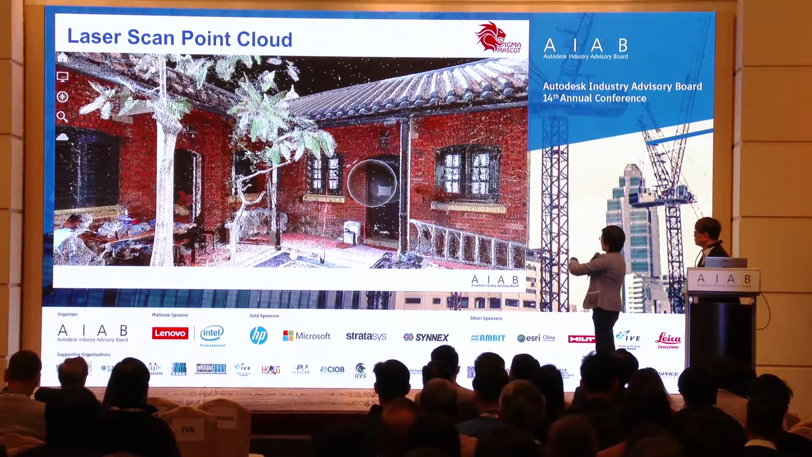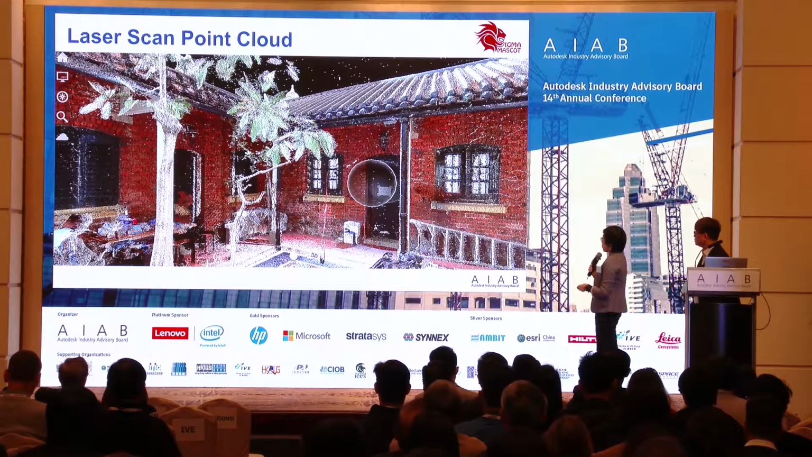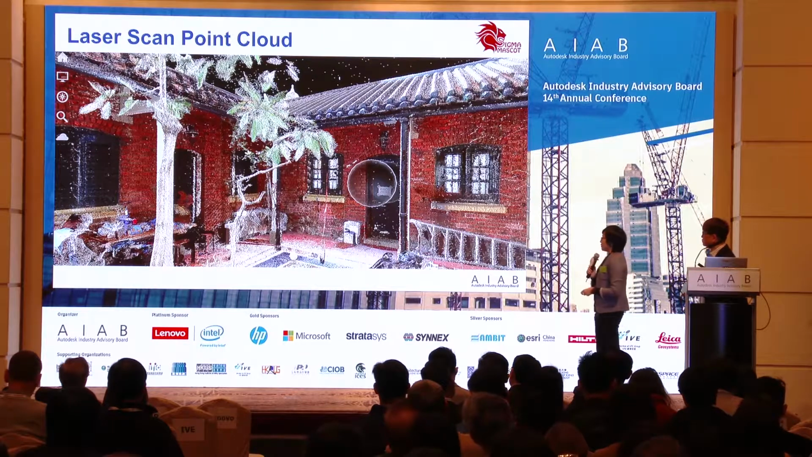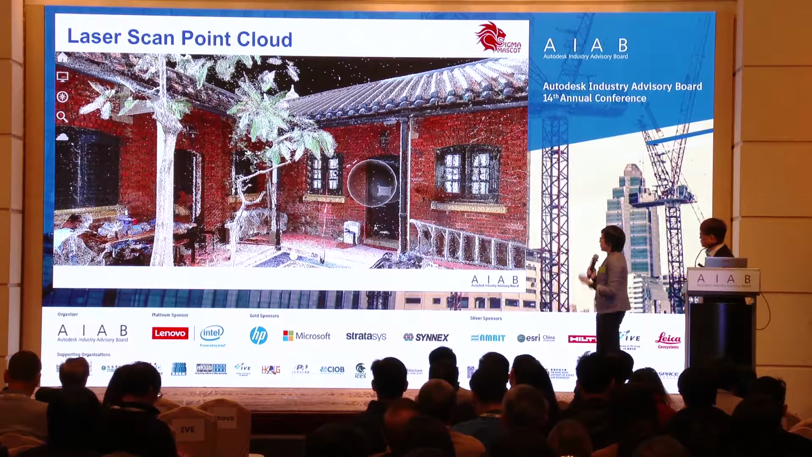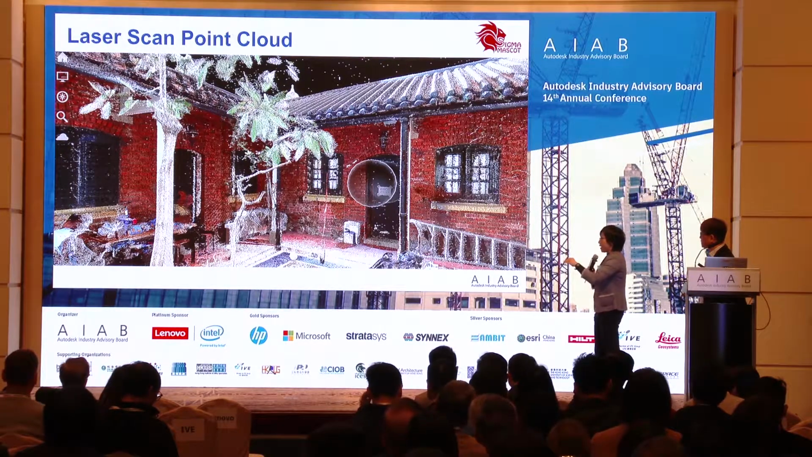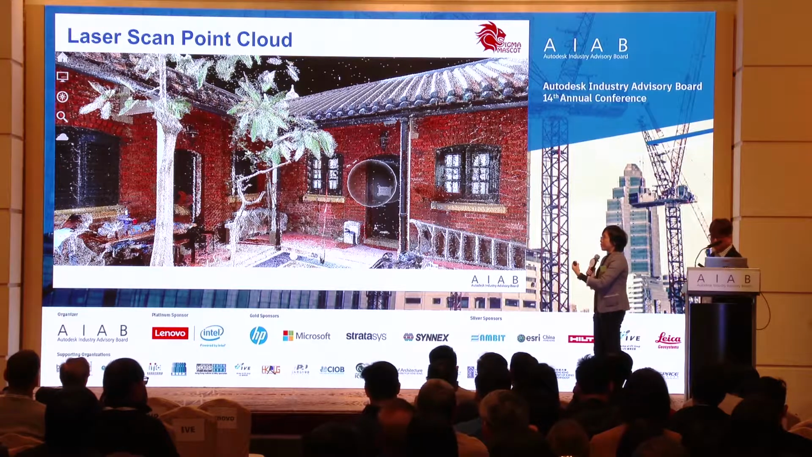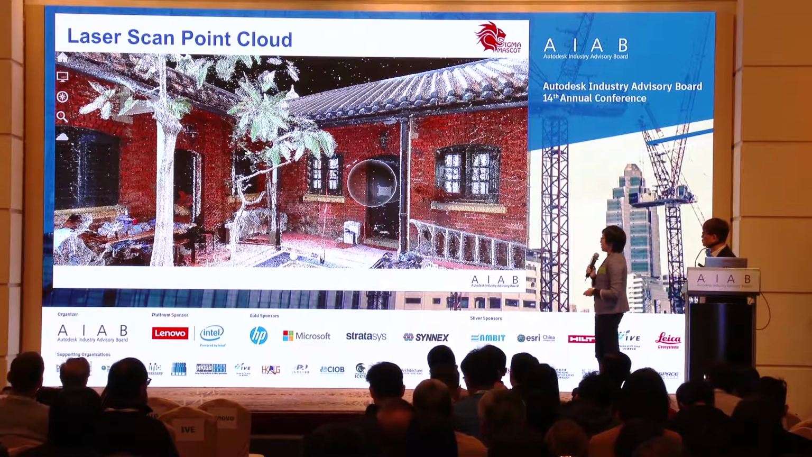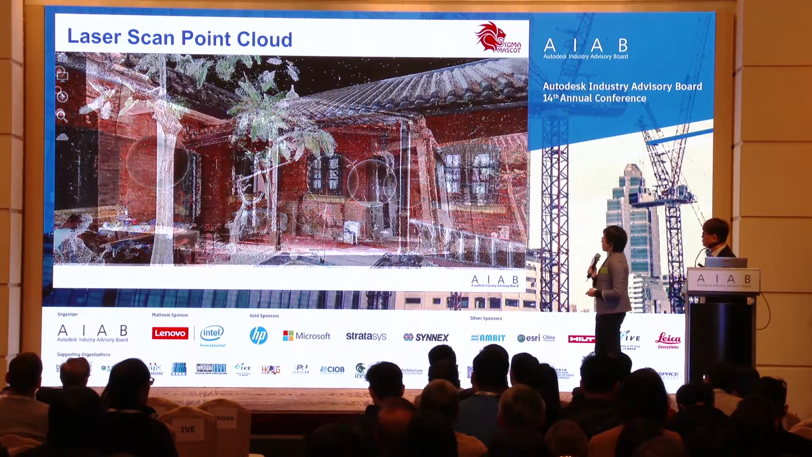Inside the annex, you can see the building is very classic and old, and very dangerous. Why? Because it is a very old building and they have to do some maintenance to keep it, and also to maintain its existing shape as well. So it is very difficult to keep this building.